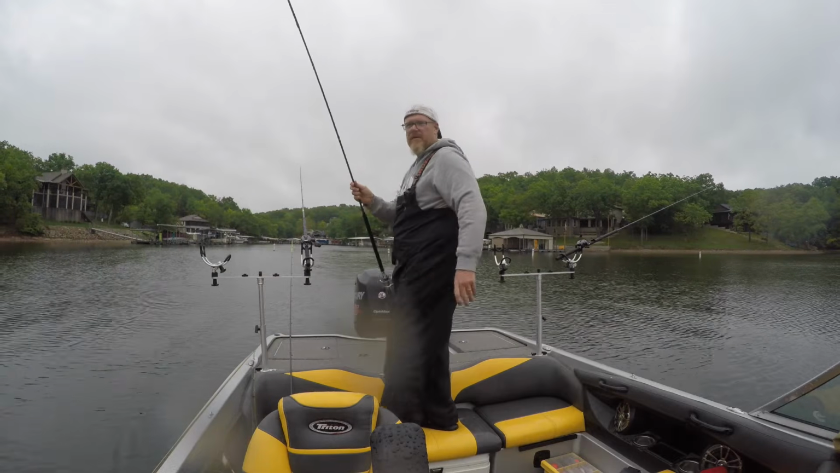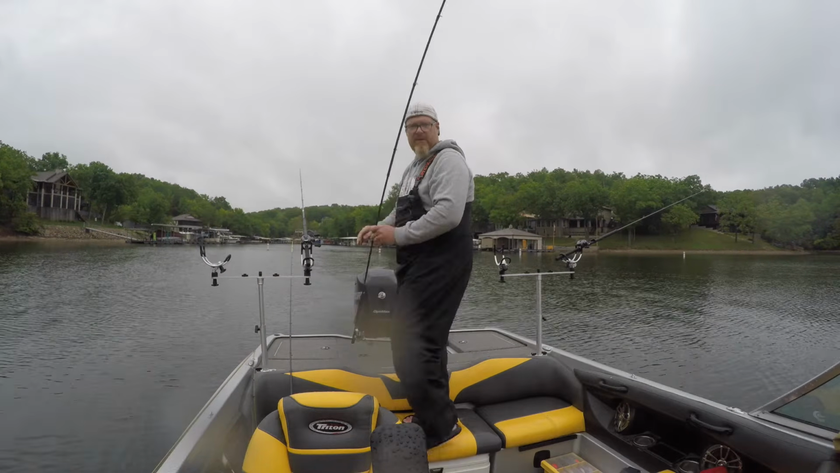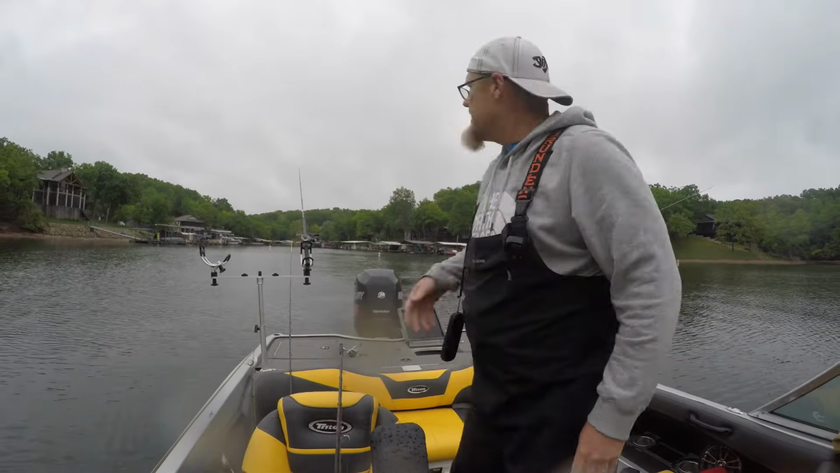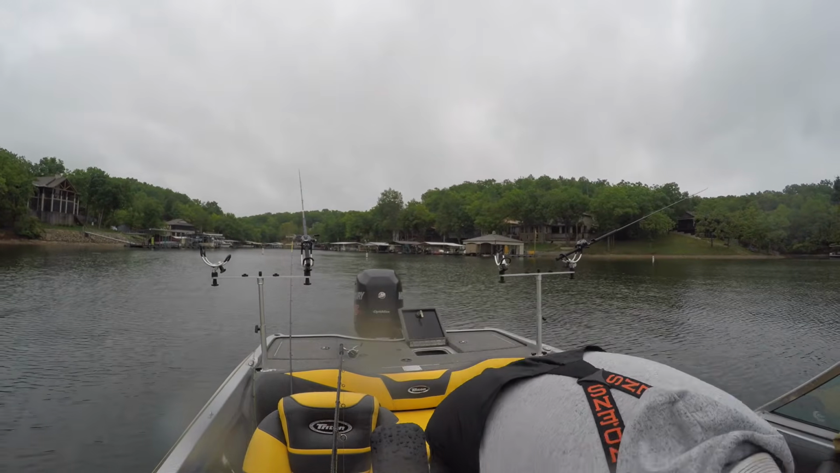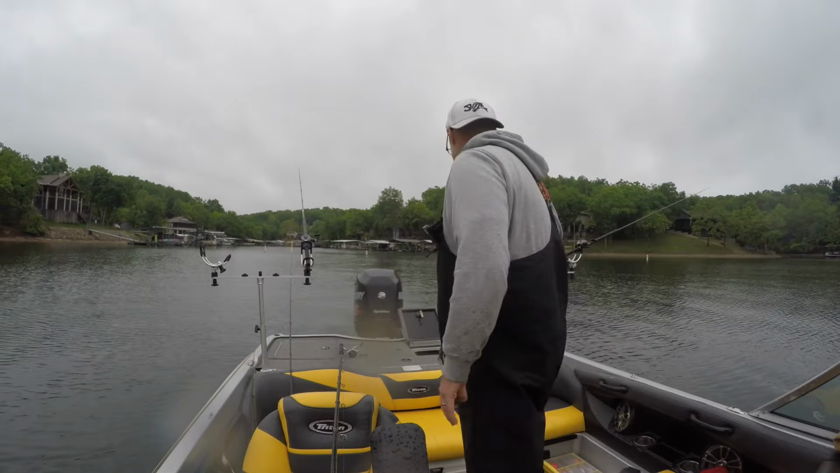Man, there's nothing better when that crankbait bites on. Nothing better.